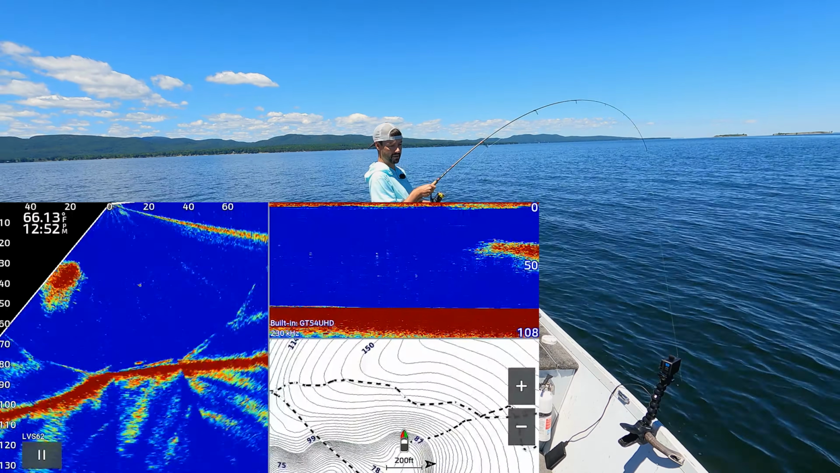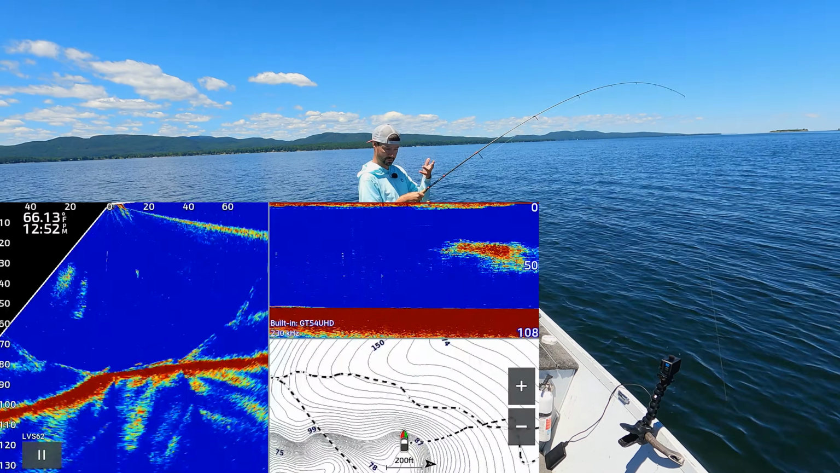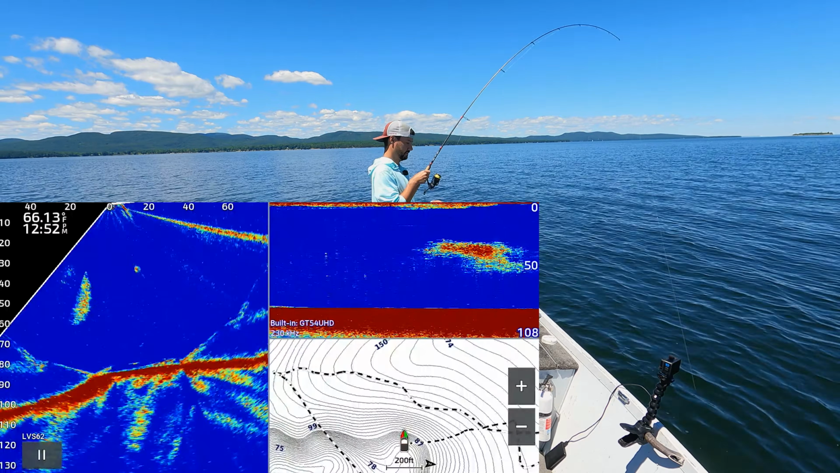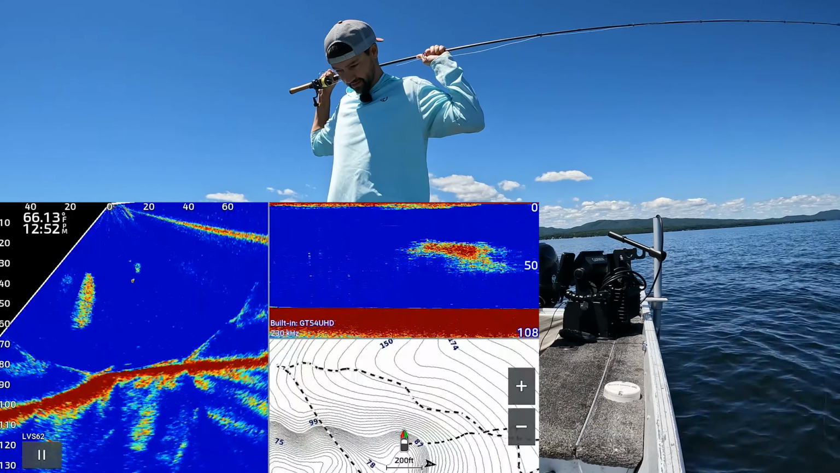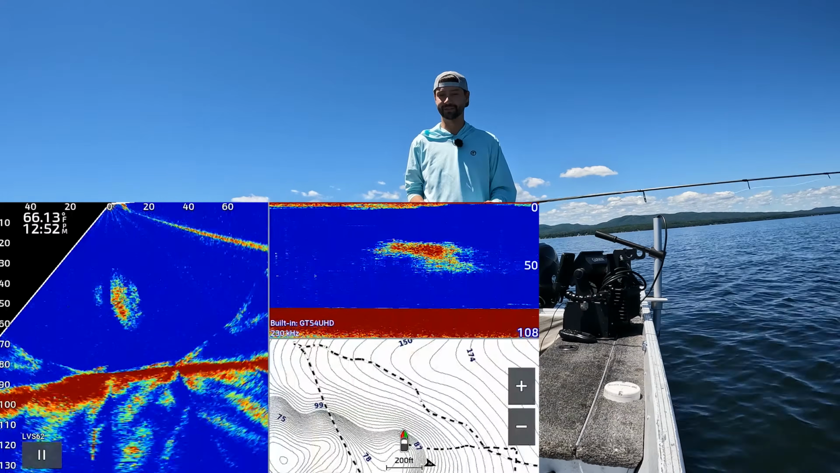Didn't see him on 2D. My 2D transducer is actually in the back of my boat, so I'm not jigging right on it, but I will show you how to do that here in a minute. Oh, he's off too. I'm relaxing my pressure because I'm talking too much.